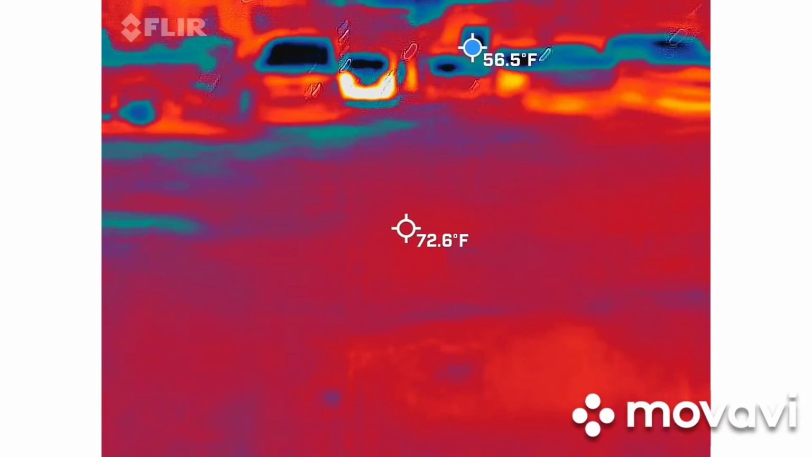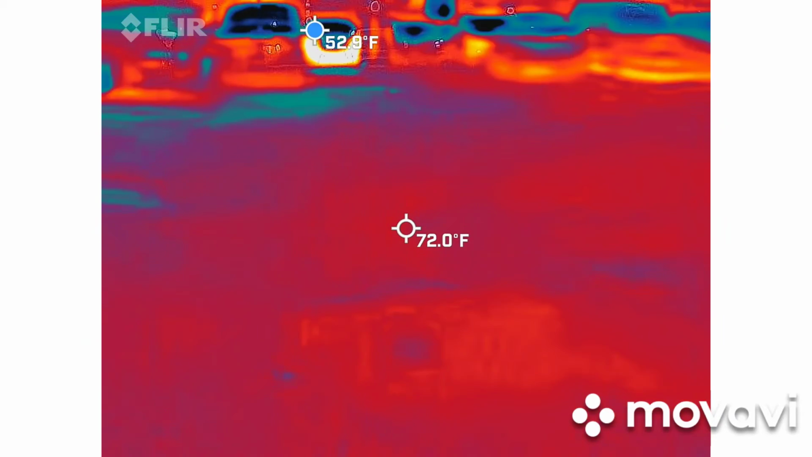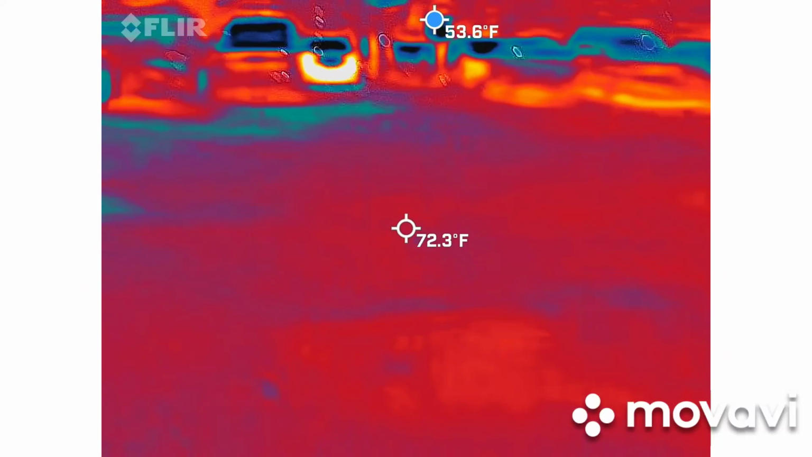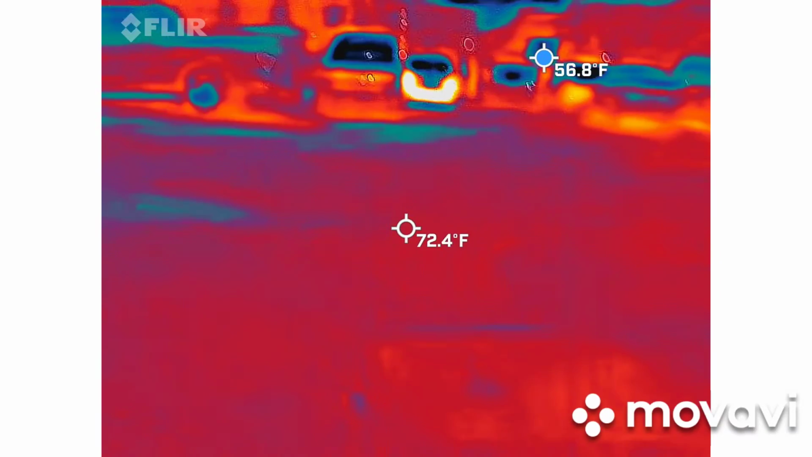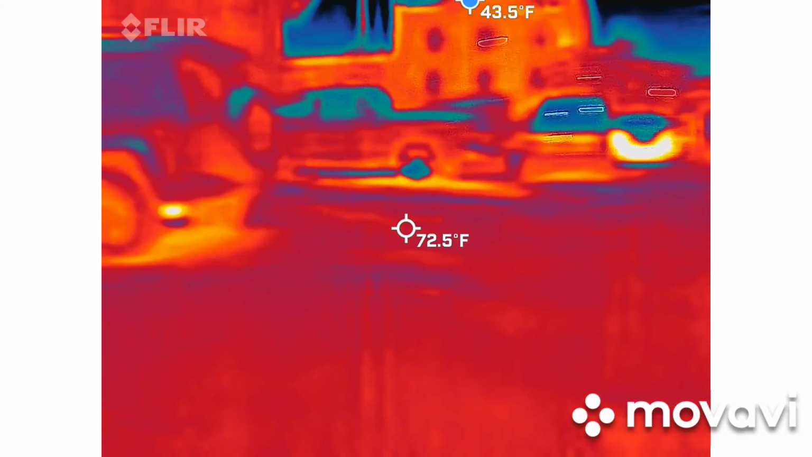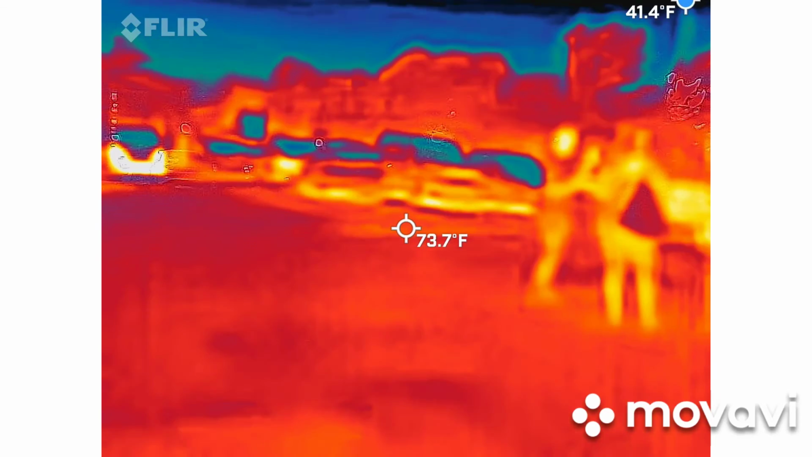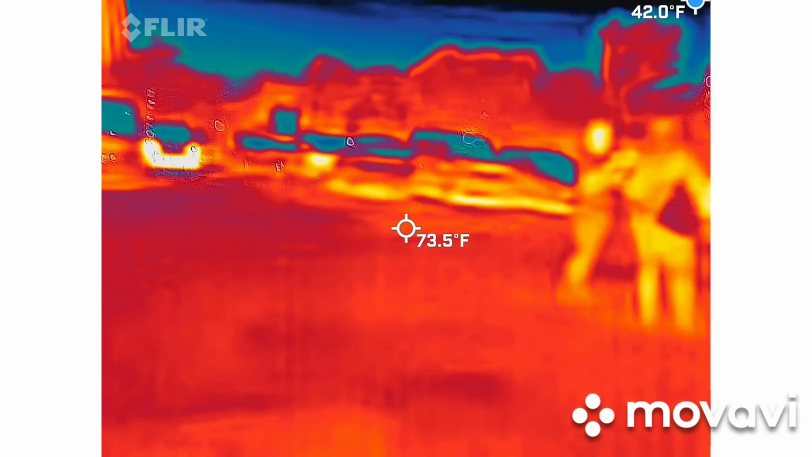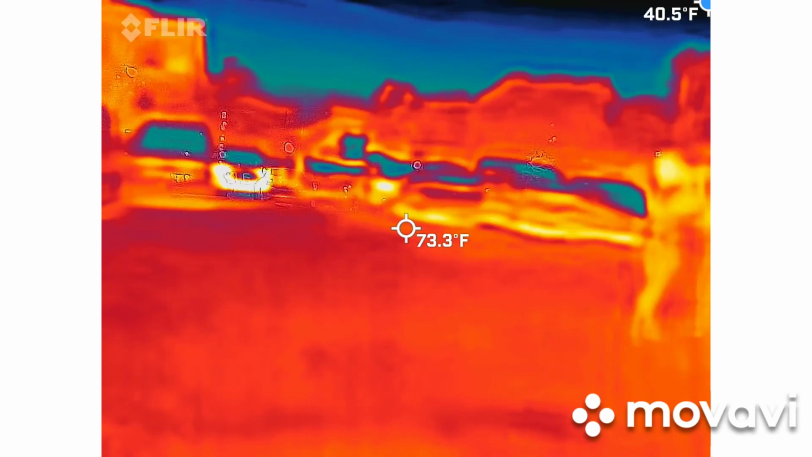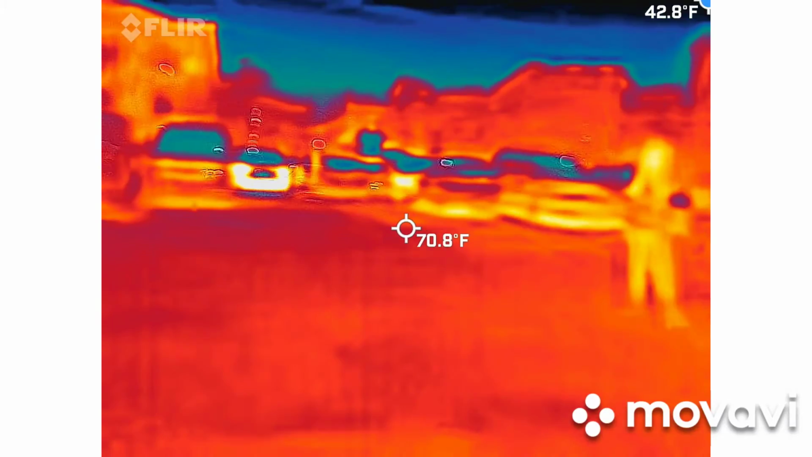Like, how many bedrooms were in your house? What was that? How many square feet was your house? Probably didn't do square feet. English. Use a metric system.